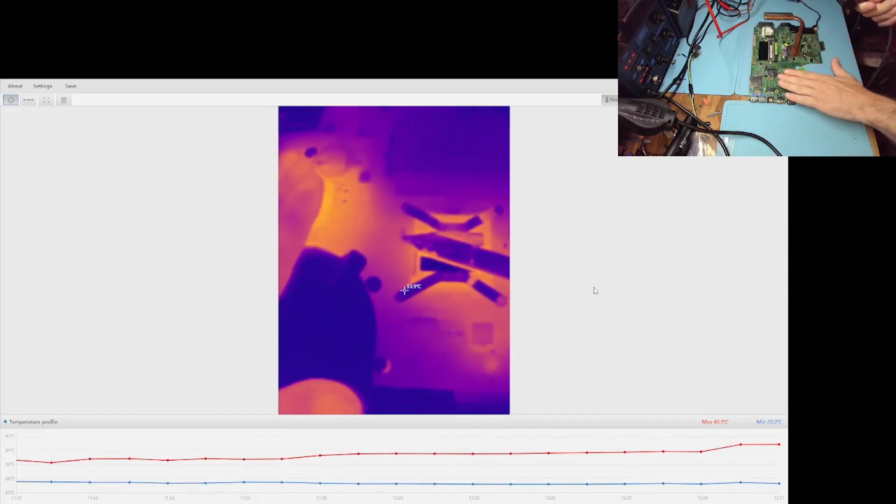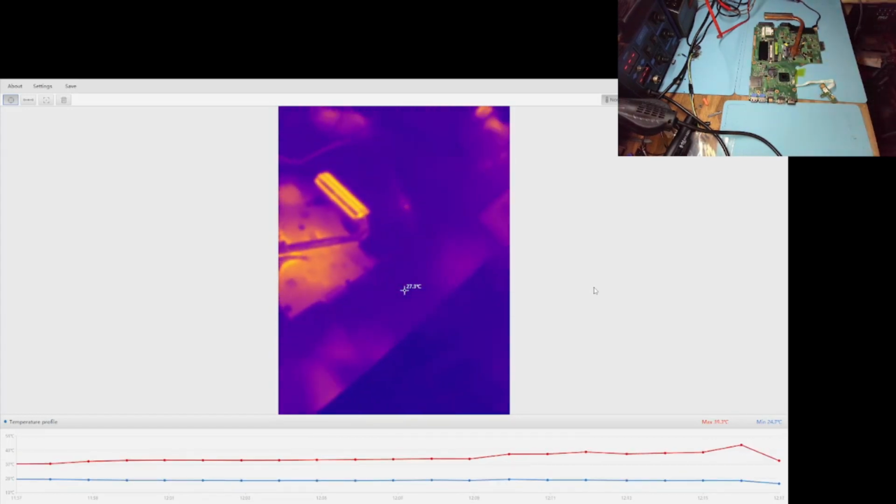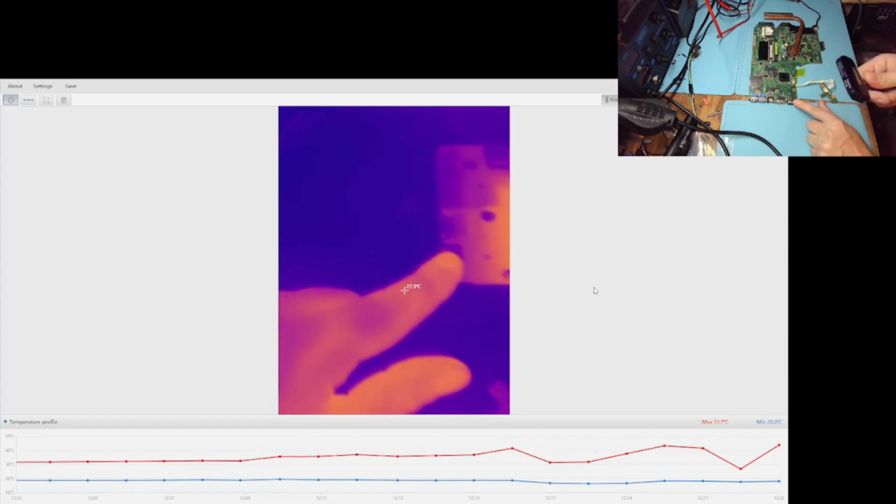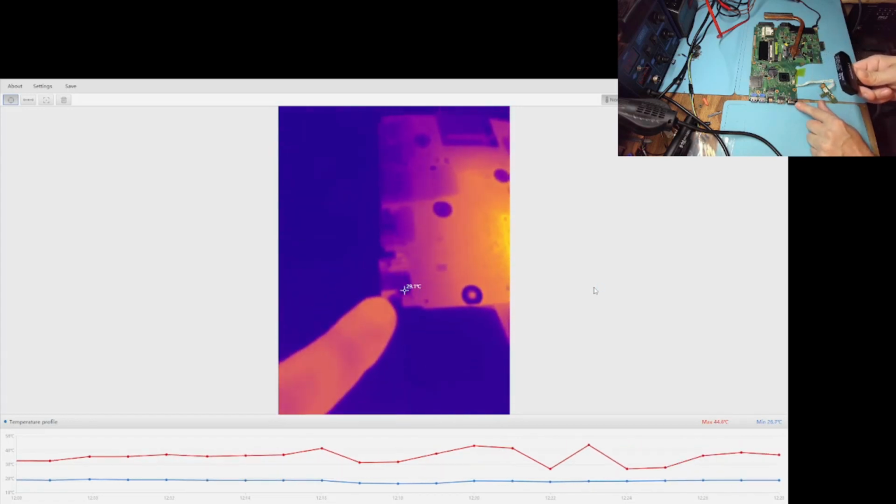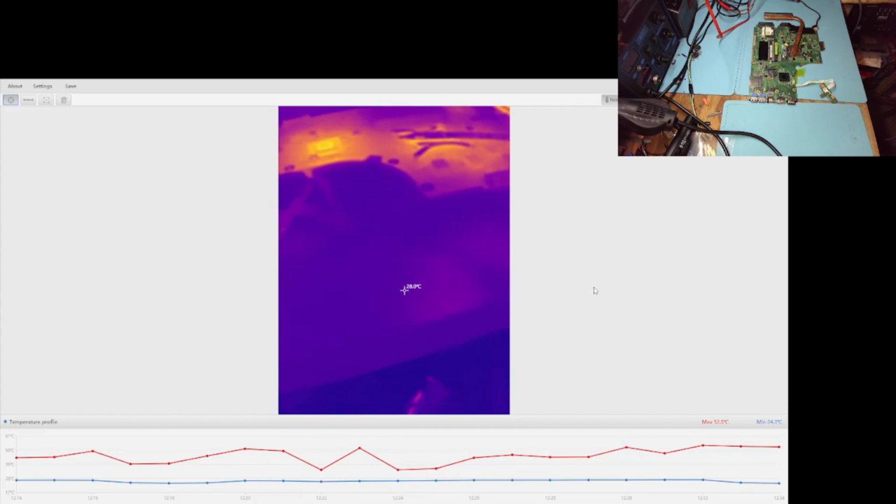But the finger is a very poor device to detect shorts. The other thing is the reflectiveness of the infrared. So as you can see on this thing, right, we can see the reflection, which means we can't really read the temperature.